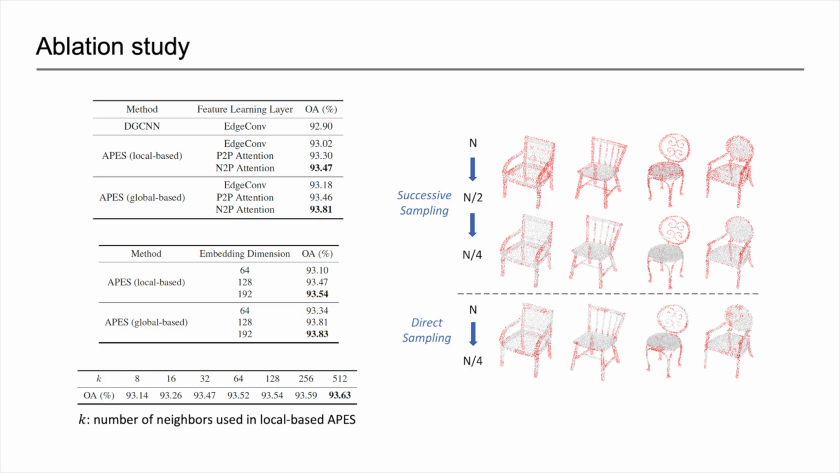We also have performed many ablation studies regarding the design choices of neural network architectures, including using different feature learning layers, using different embedding dimensions, and using different number of neighbors in local-based APES. A study of comparing successive sampling with direct sampling has also been conducted.